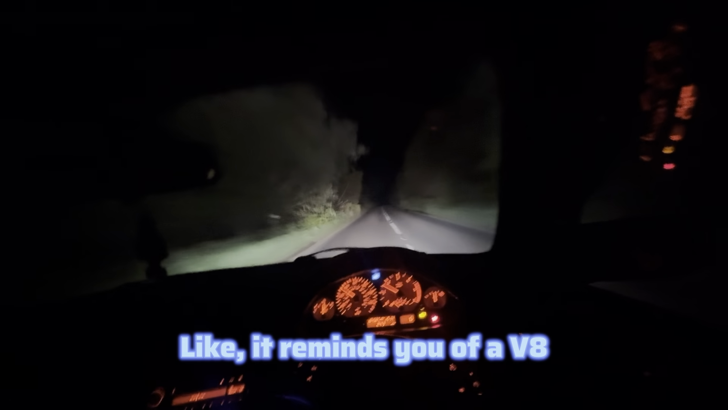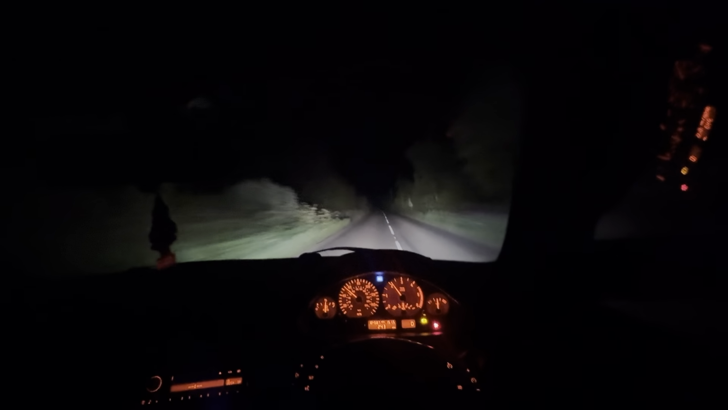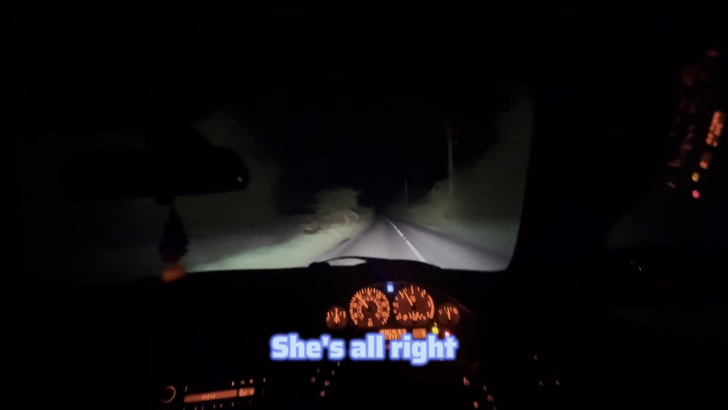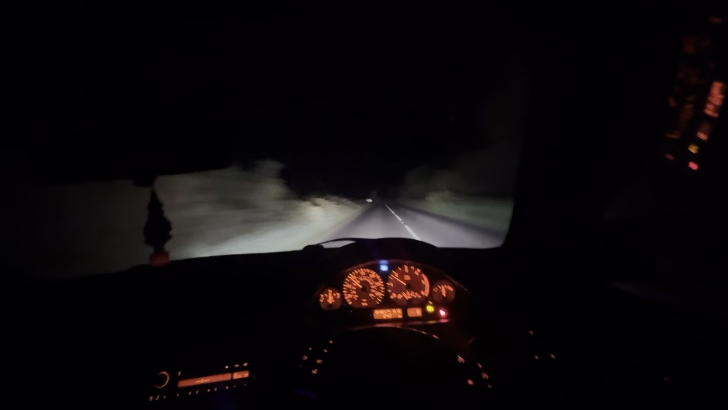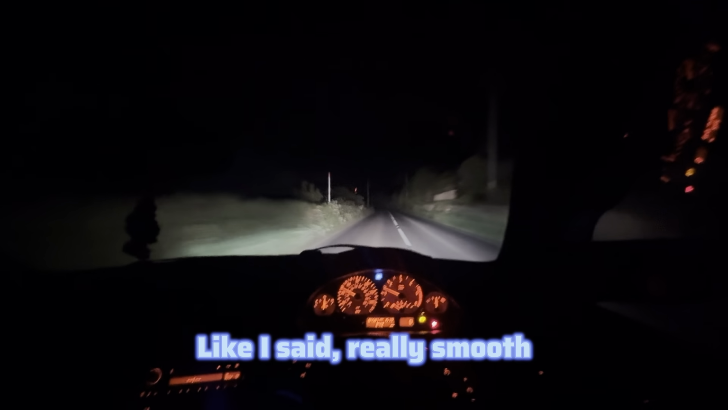You would think it's a V8, the sounds of it, like the noises it makes. It reminds me of a V8 when it goes up to the speeds. She's alright. She does the job. Needs a bit of TLC, but I love her. Yeah, it's a 5-speed auto, good gearbox. Like I said, really smooth.